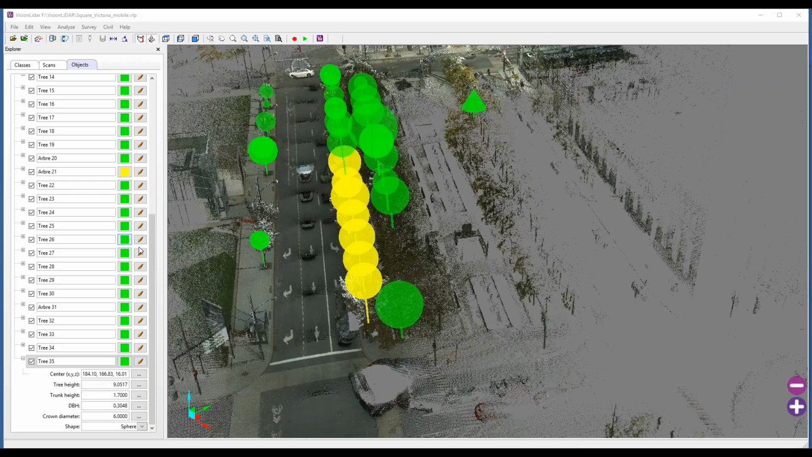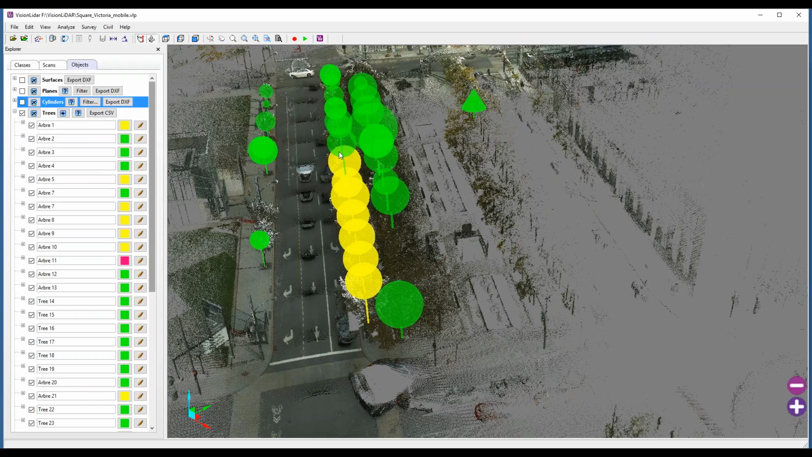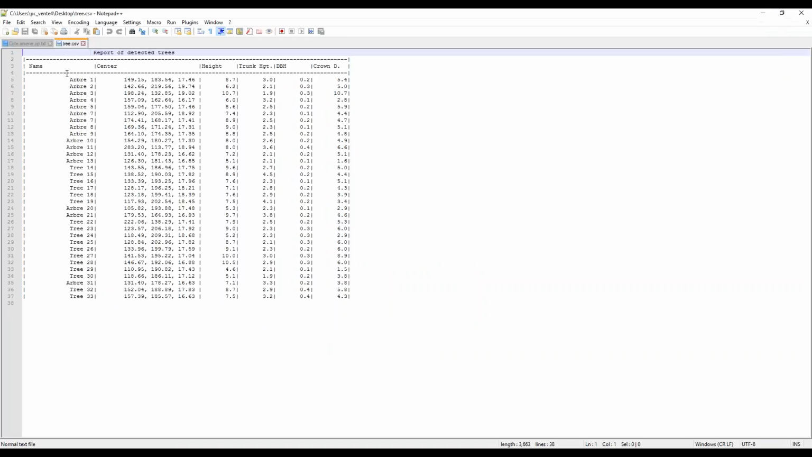So in the end, when you've inventoried all the trees in your area that you wish to inventory, I'm just going to show what the report looks like. It looks something like this, where you have all the names of the trees, and you have a center coordinate, and the height, trunk height, and diameters that show up in the report.